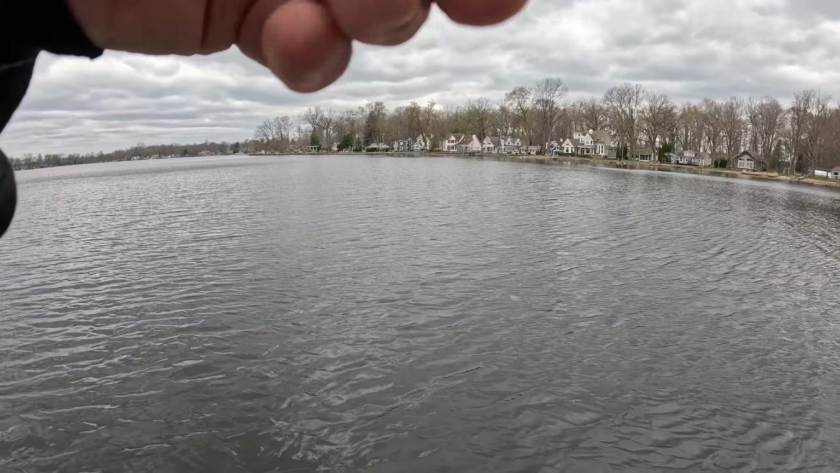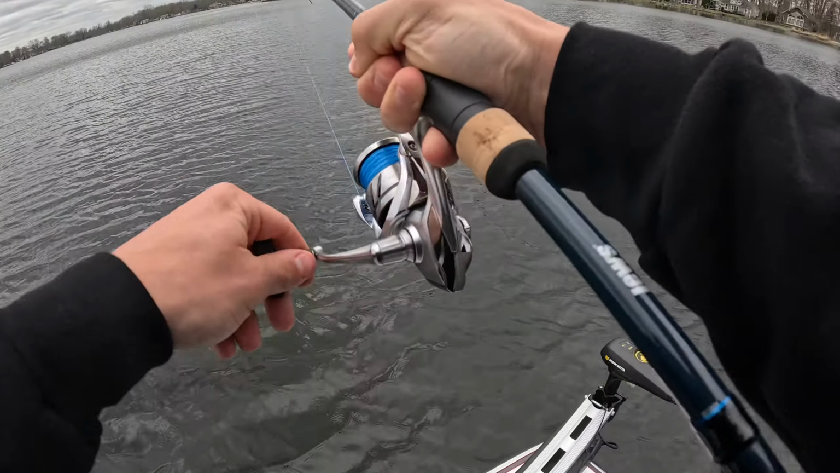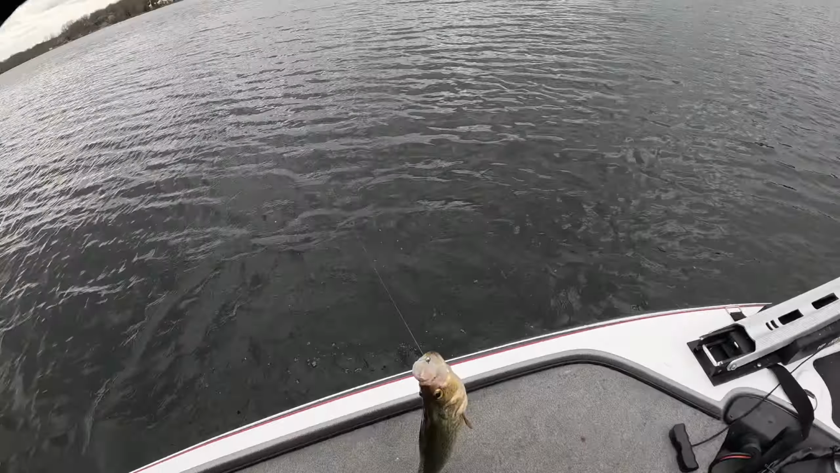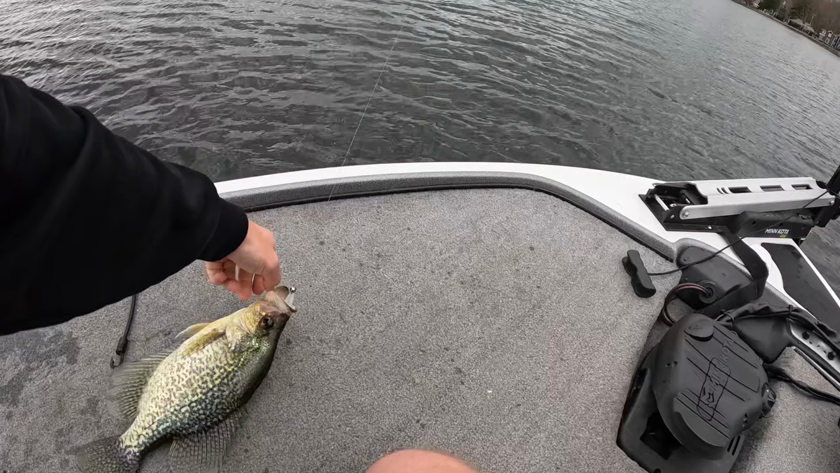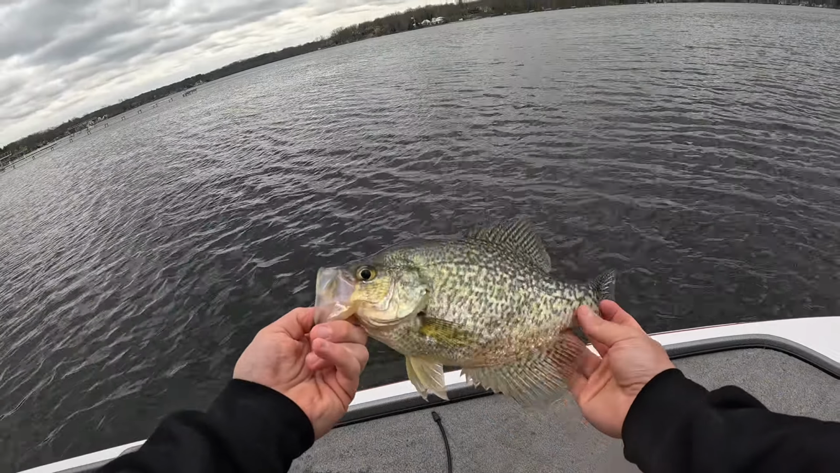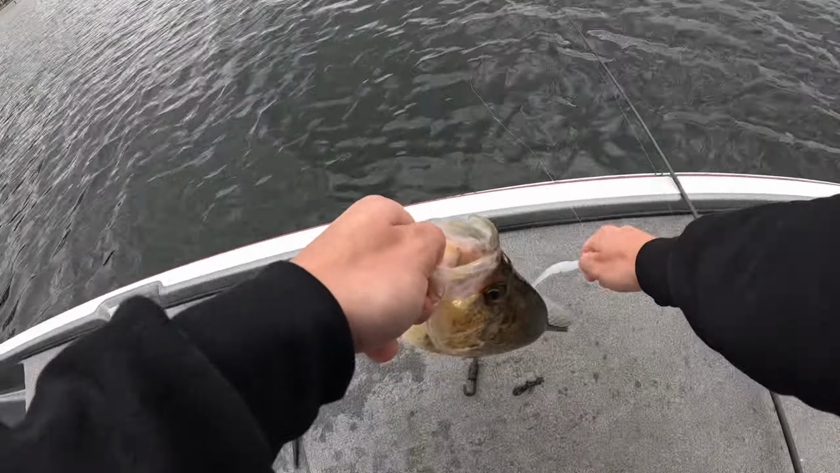This feels a little bit bigger. Oh my goodness. Oh my goodness. Oh my gosh. Holy crap. You guys, look at the size of this crappie. Oh my gosh. You guys, that is the biggest freaking crappie I have ever seen in my life.